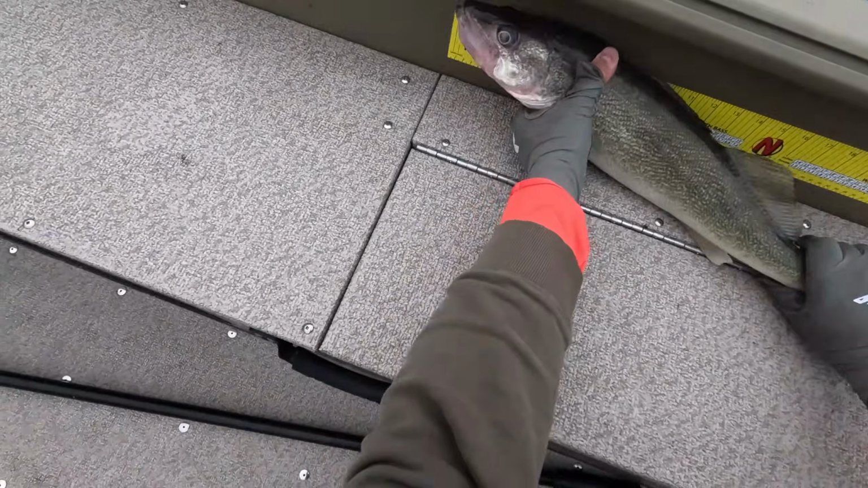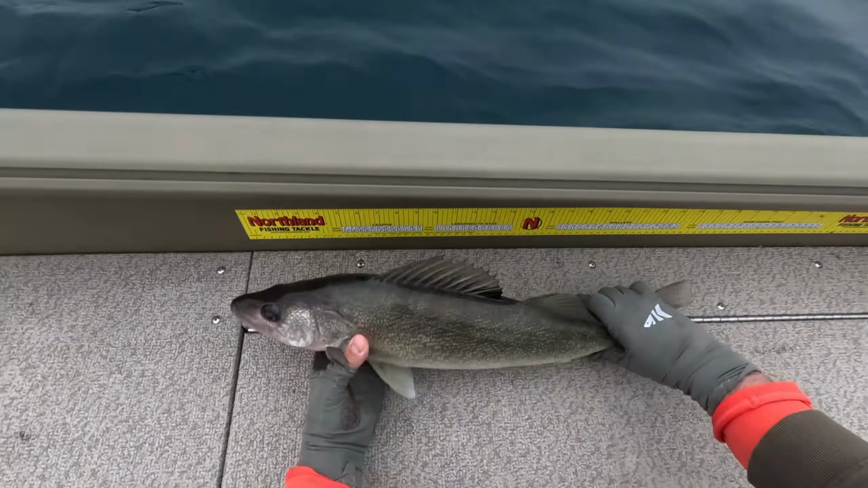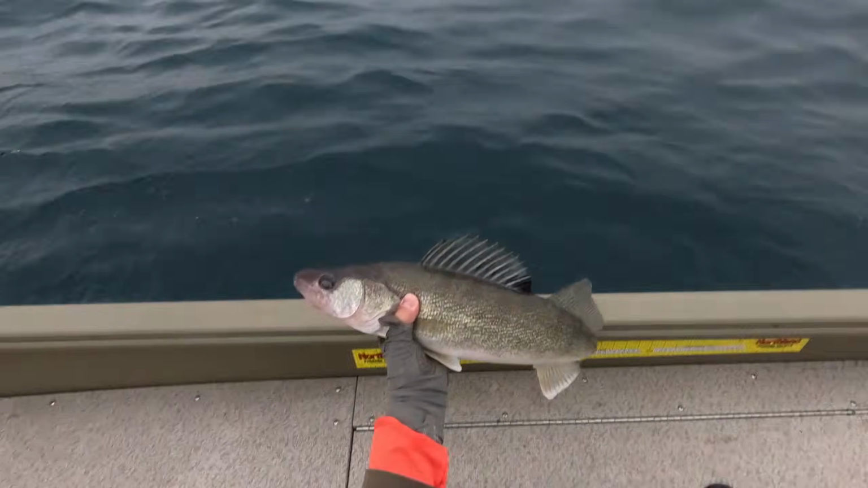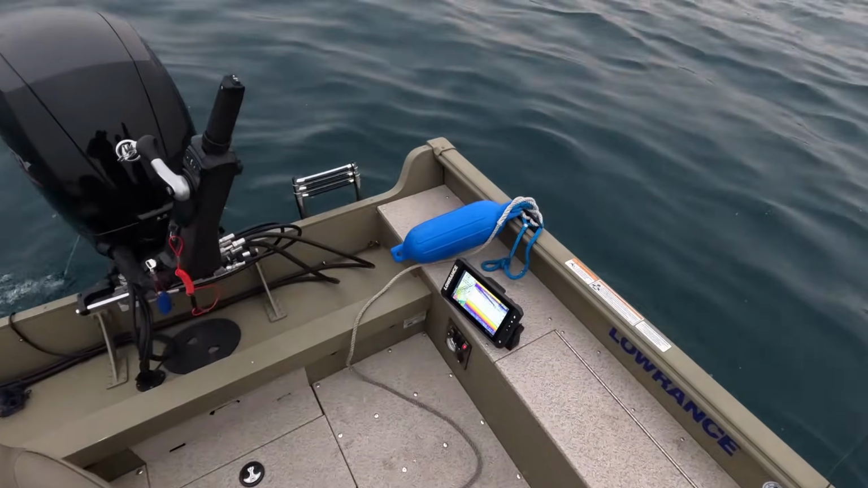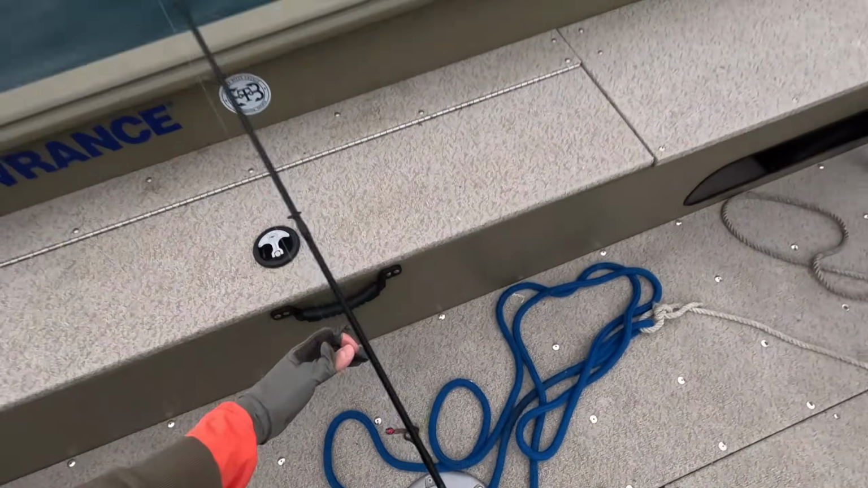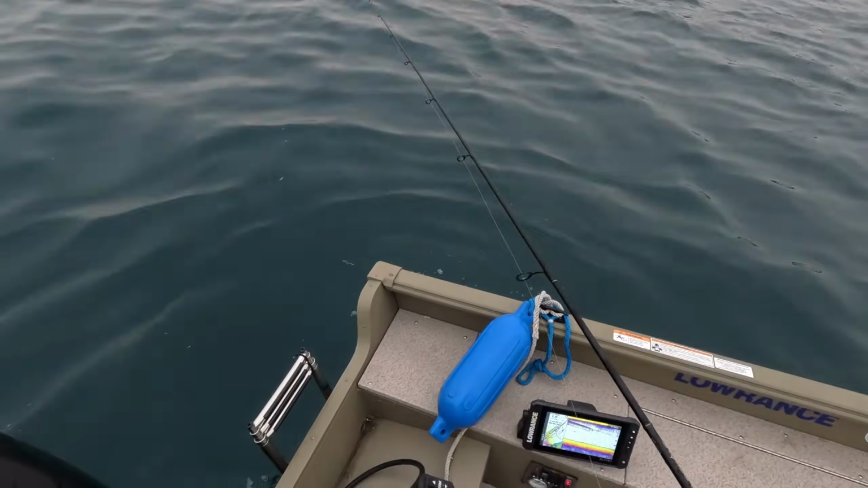So we got 23. Beauteous fish. Very nice. Great fish. Thanks, buddy. I caught him pretty shallow, so I'm going to let him go. A 23-inch. I'm not really interested in keeping those ones that are over 20. Nice. That's great.